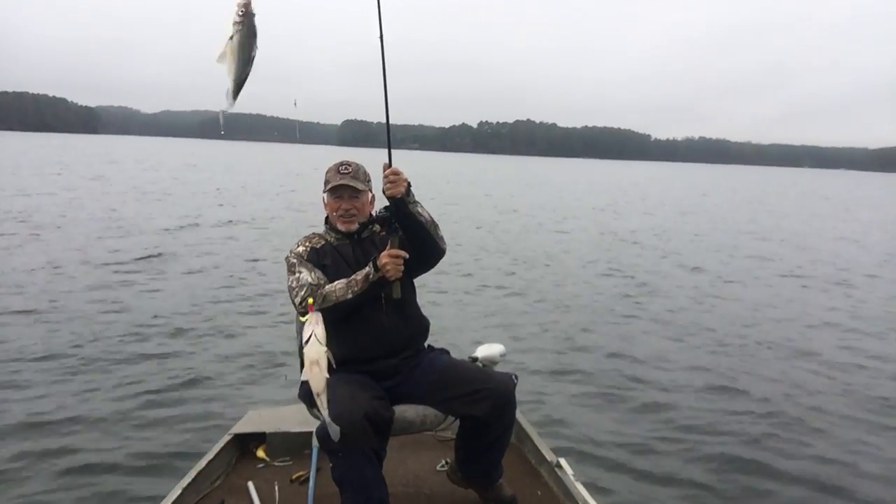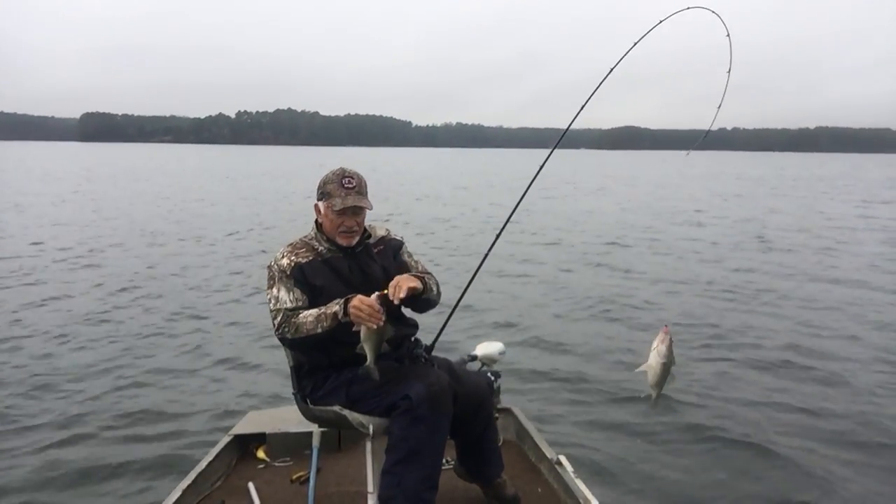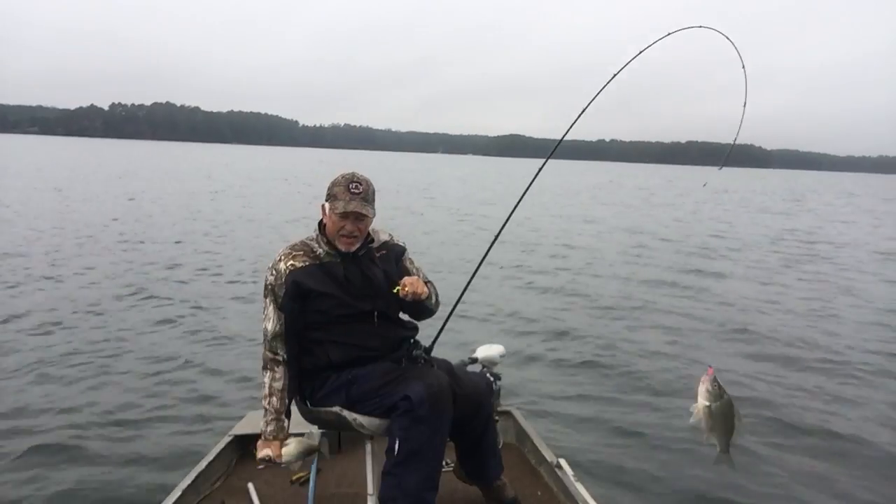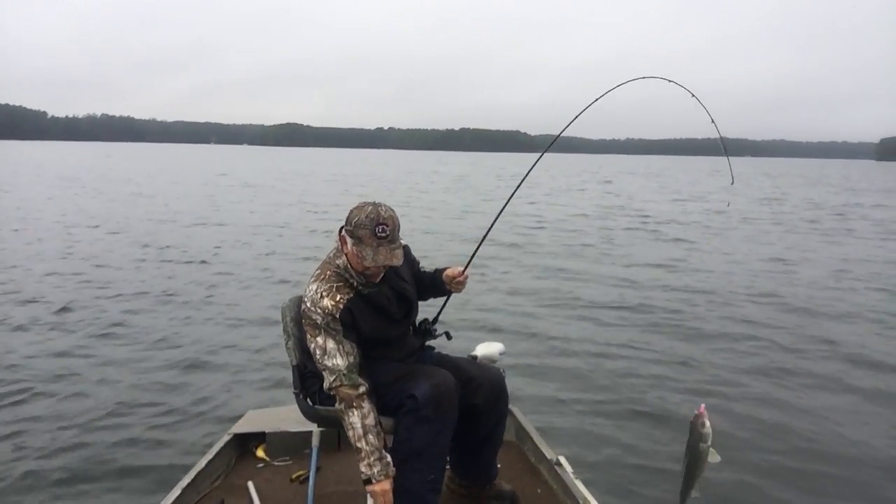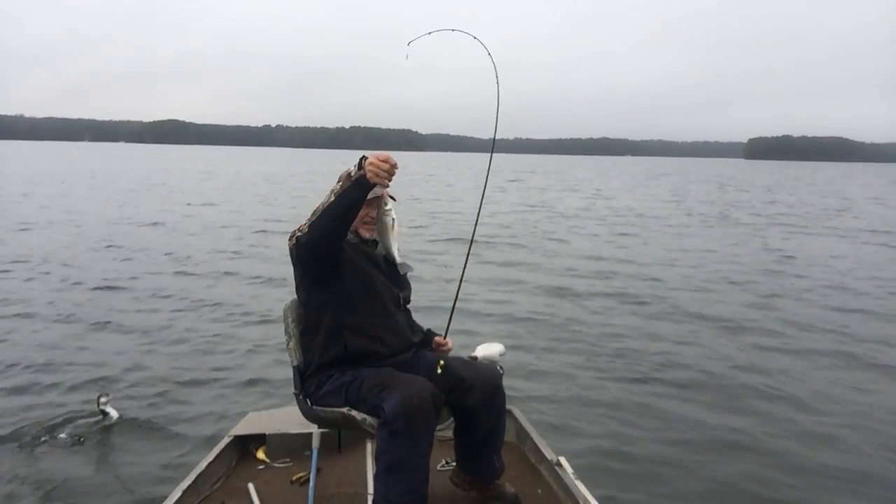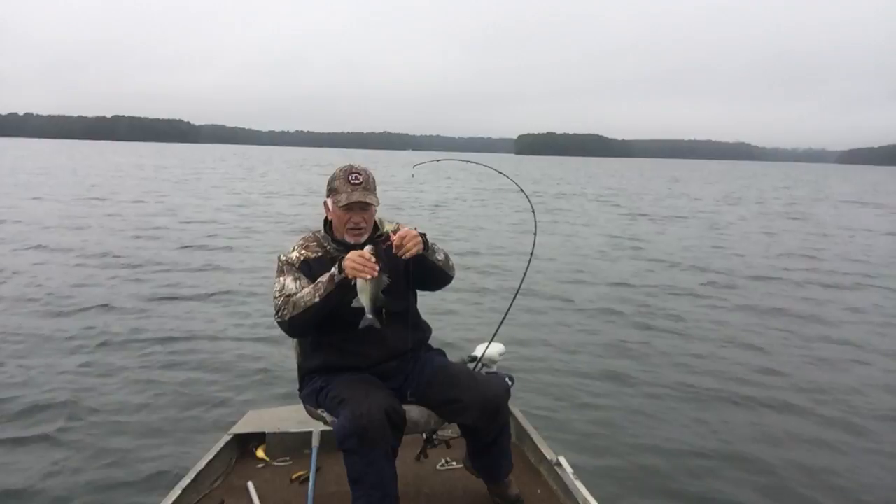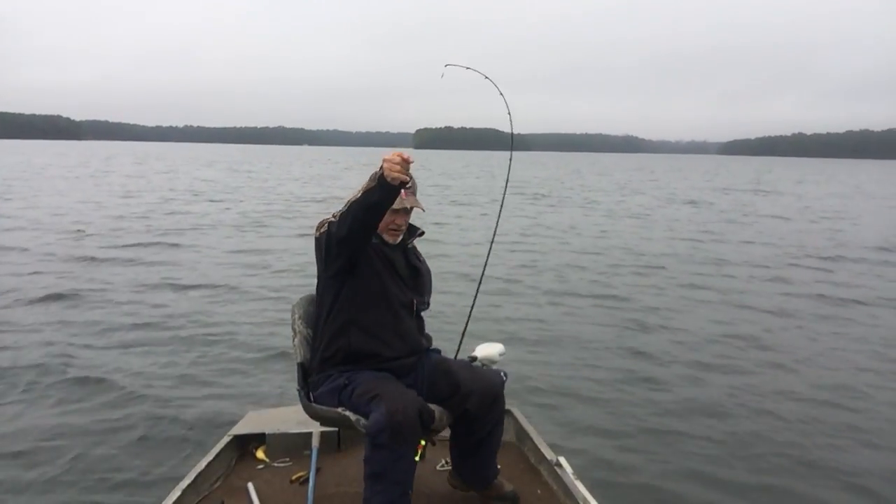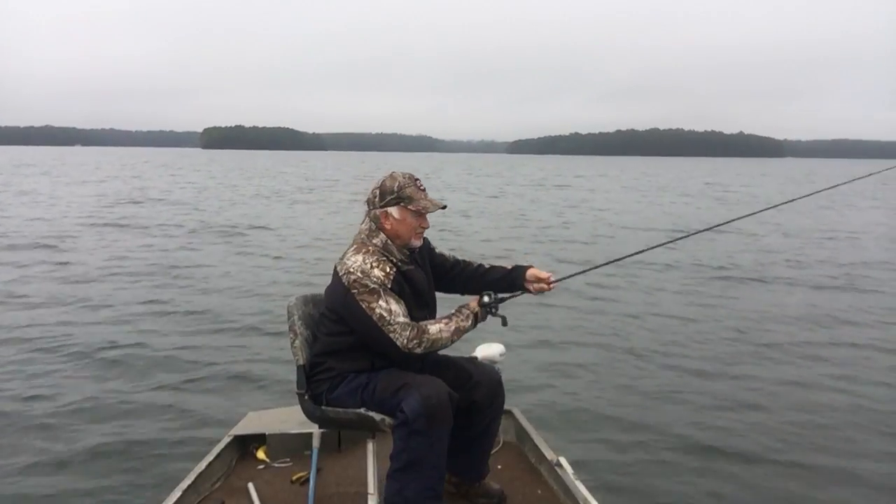2 white perch. I'm using a Cashin 7-foot rod. Got a little light action on the end. It ain't real stiff. I like a fast action rod for this. I mean, I could use a stiffer rod, but then I have a little problem with it bending over and taking these fish off. So I use a little fast action rod. Don't really make a difference. All you do is pulling these jigs around.